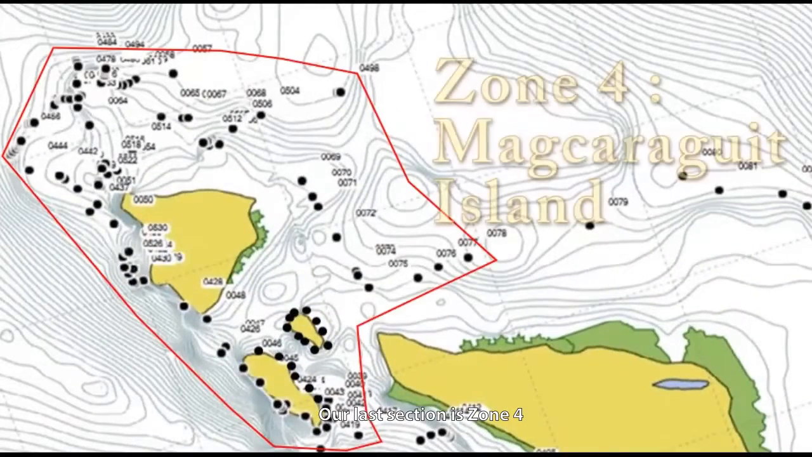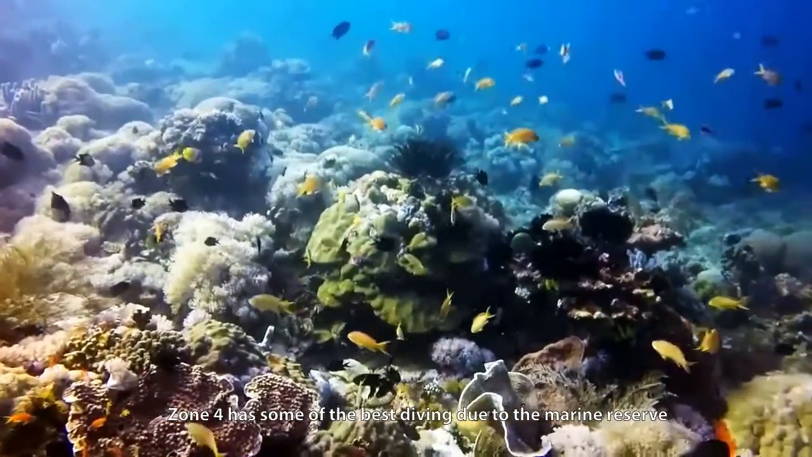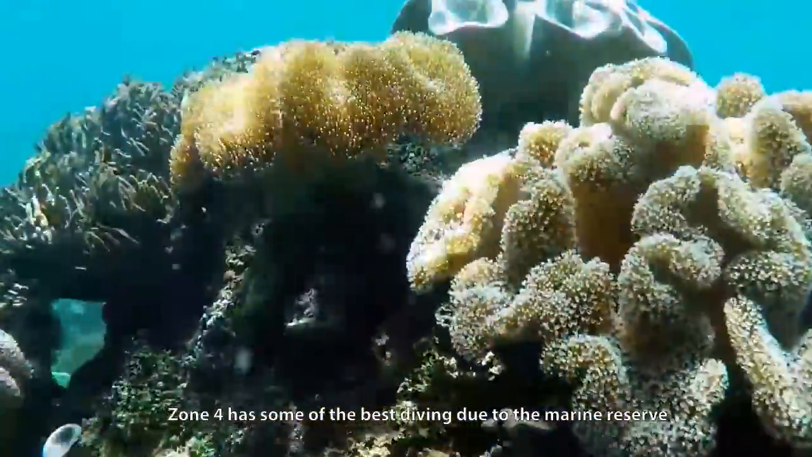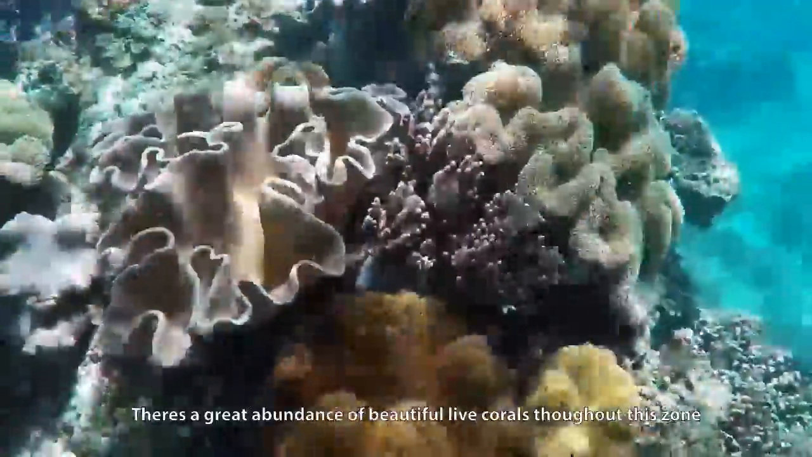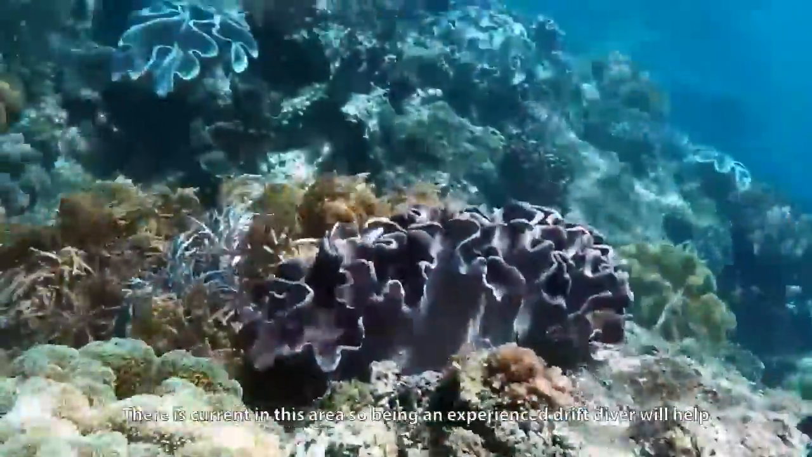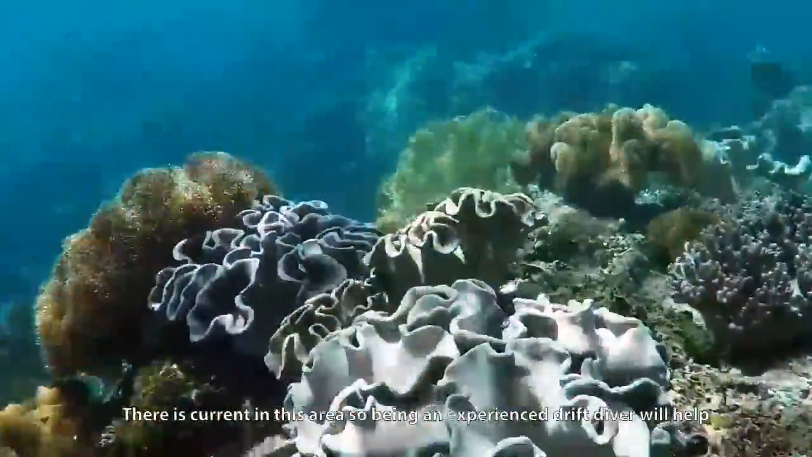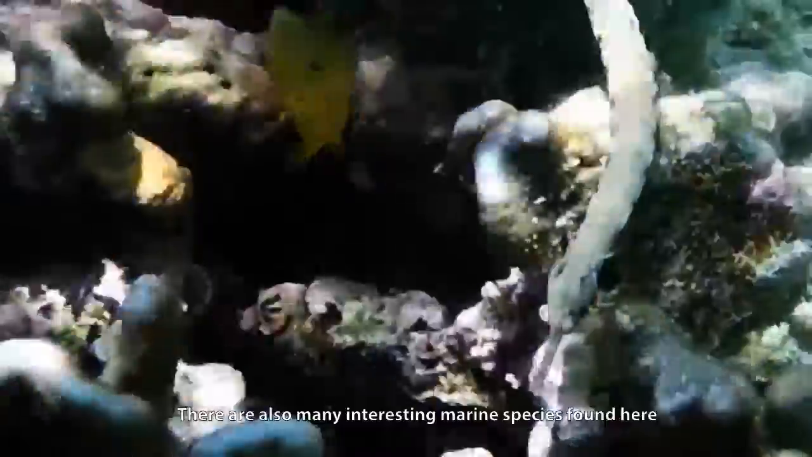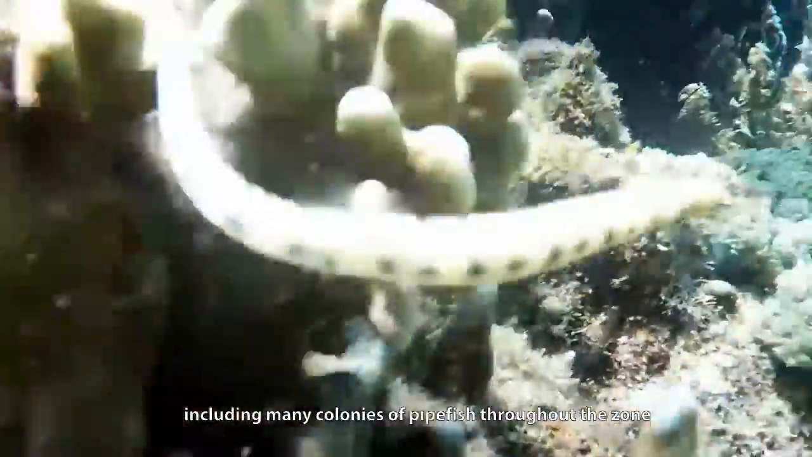Our last section is Zone 4, including Macaragat, Dakat, and Hamarin Islands, and the marine reserve surrounding them. Zone 4 has some of the best diving due to the marine reserve. There's a great abundance of beautiful live corals throughout this zone. There is current in this area, so being an experienced drift diver will help. There are also many interesting marine species found here, including many colonies of pipefish throughout the zone.